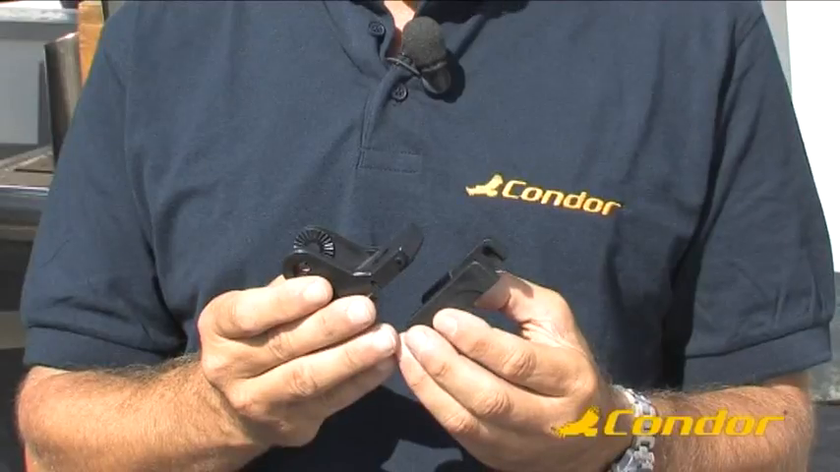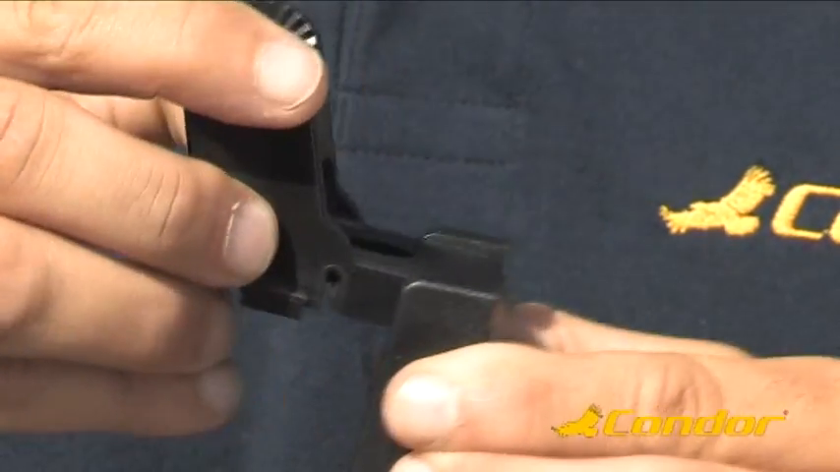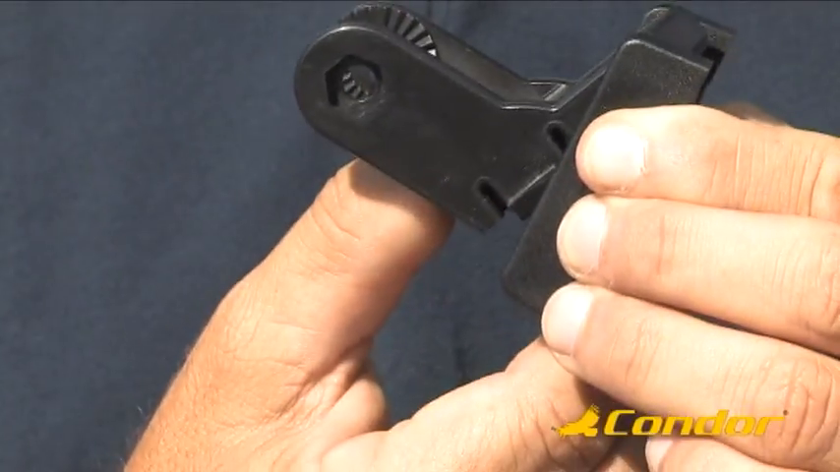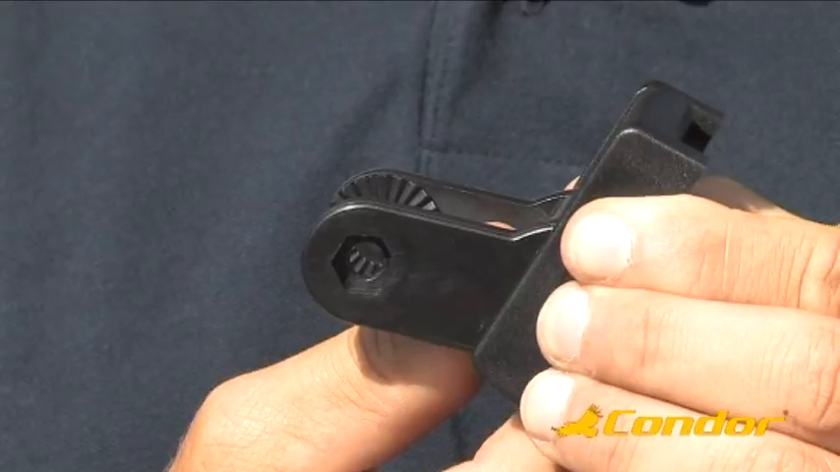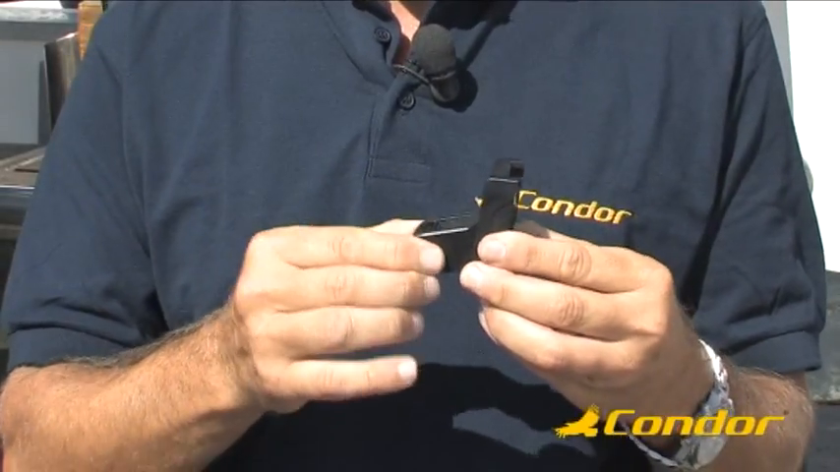The assembling of the transducer is very intuitive. Join the two parts of the bracket in this way, and then push them together until they click. This is a protection in case the transducer hits an object during navigation.